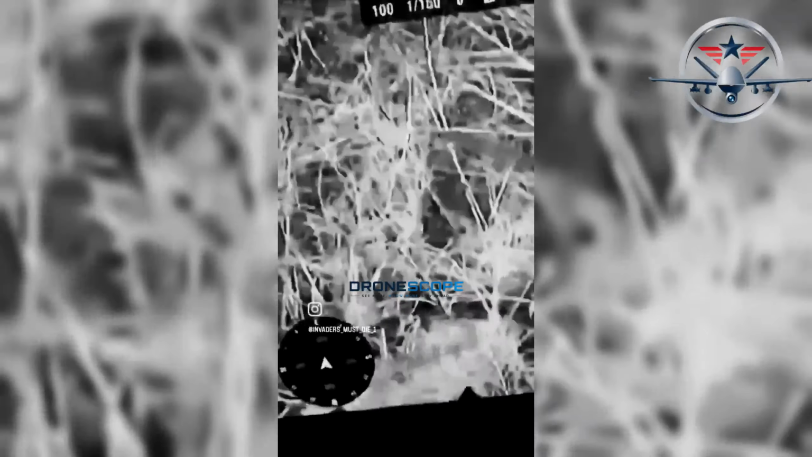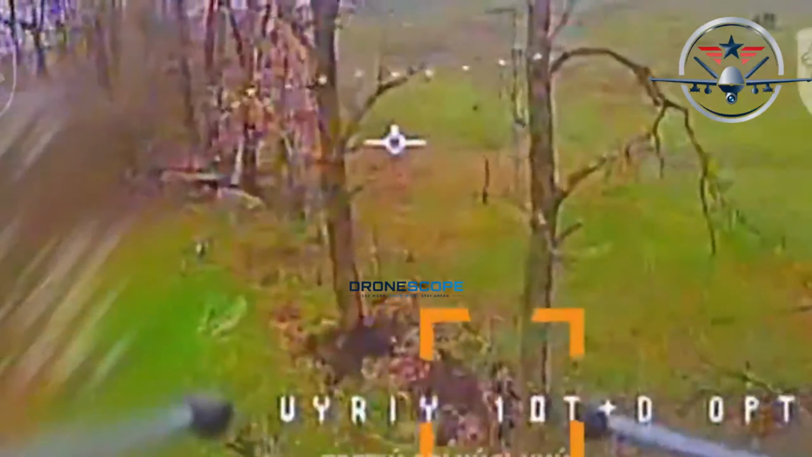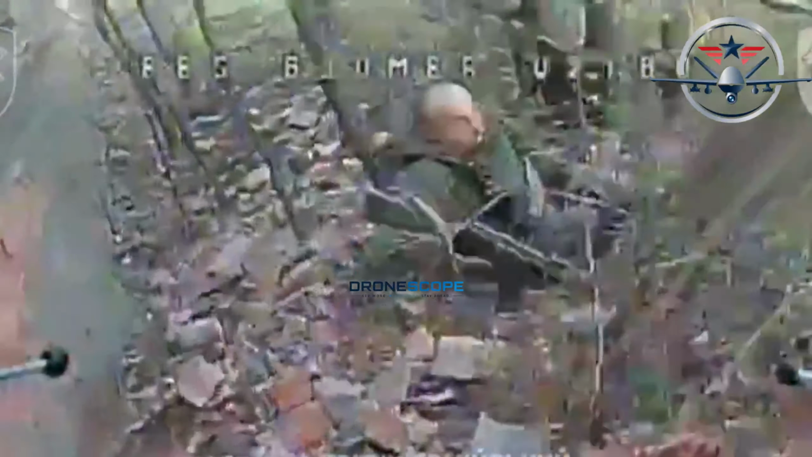This next footage is haunting. A Russian soldier, hiding under a tree, thinking no one can see him. But the drone's thermal camera sees everything. Heat signature, body temperature, movement. The soldier looks up. He knows he's been spotted. He gives up. Hands raised.